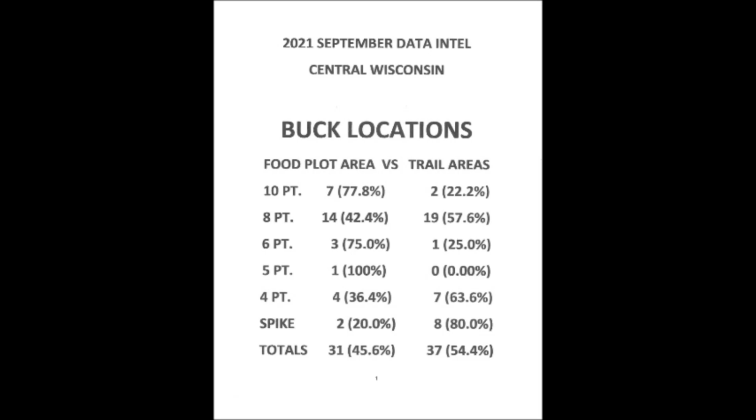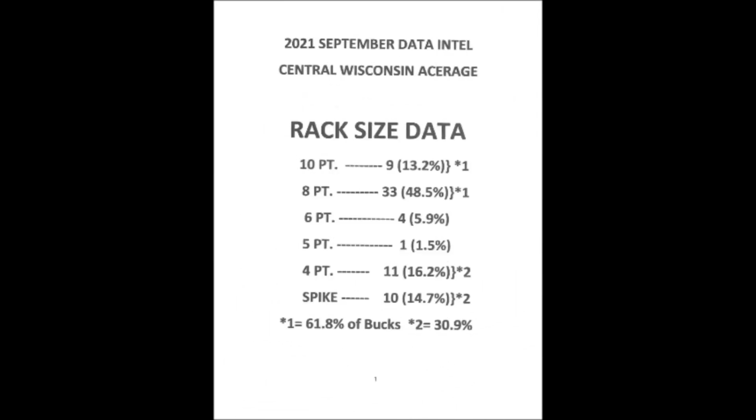But overall, for all 8 and 10 point shooters, the food plot and trail cam photos were evenly split at 50% apiece. Next, let's dive into the rack size intel on all bucks. Now, 8-point photo activity was at 48.5%, which far outpaced all other bucks. And the shooter bucks, 8 and 10 pointers, totaled 61.8% of all buck photos.